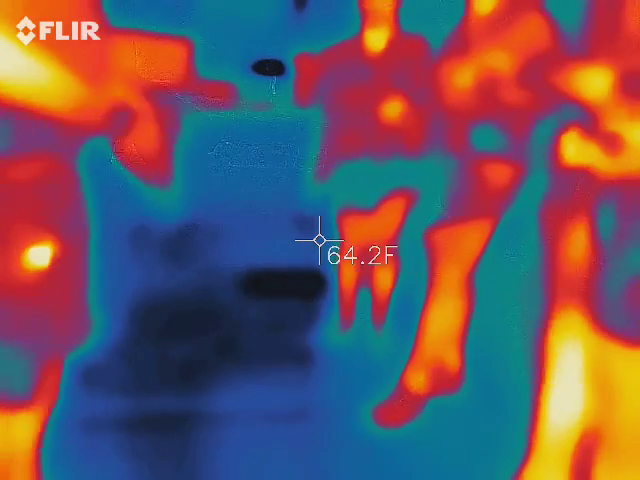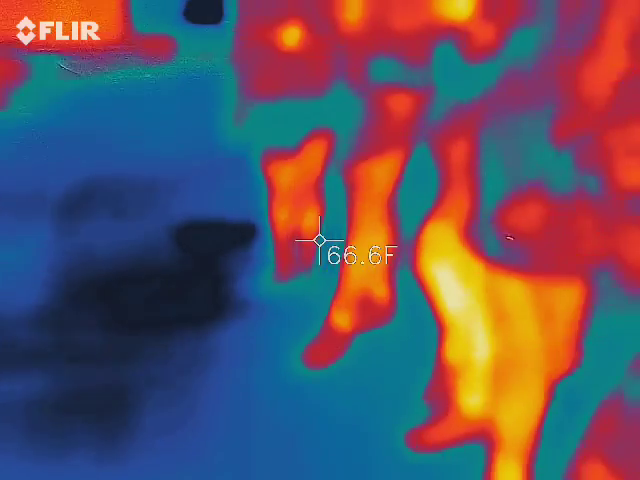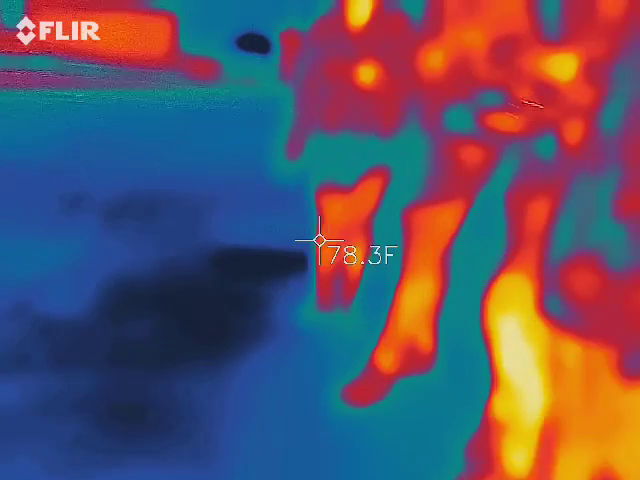No ghost is going to hang out in the middle of the grid and say, hey, I'm right here. So you're going to take hundreds of pictures. I don't care how many. You're going to get all the pictures back. So if I find something cool, finger on the trigger as soon as I'm told.